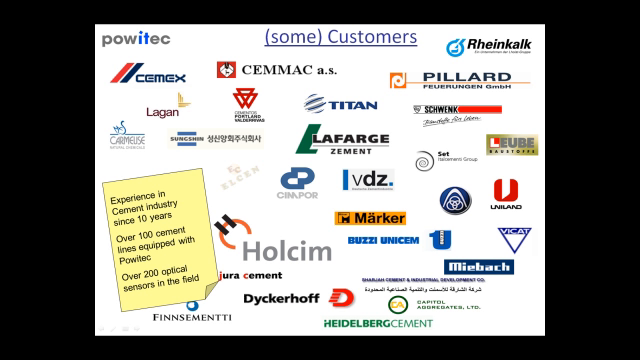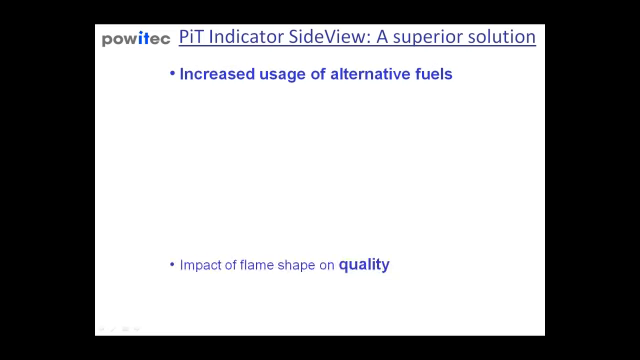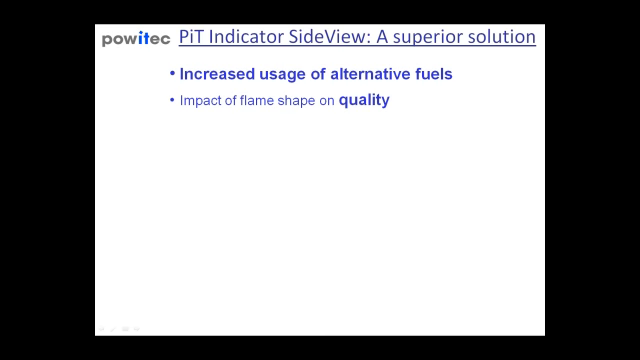Let me summarize why Powitec says that the PiT indicator SideView is a superior solution. You can increase the usage of alternative fuels, and you can see the impact of flame shapes on the quality. You can allow the operators to do burner adjustments from their visual impression to use the burner as a very effective quality actuator.